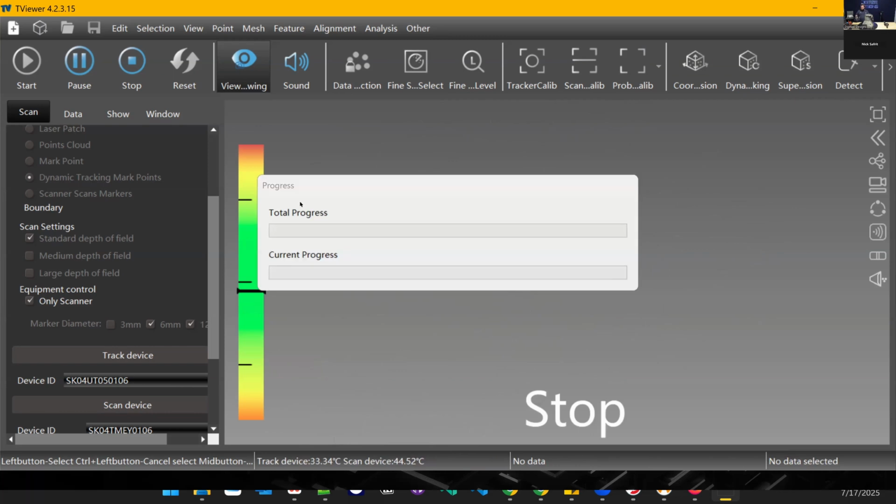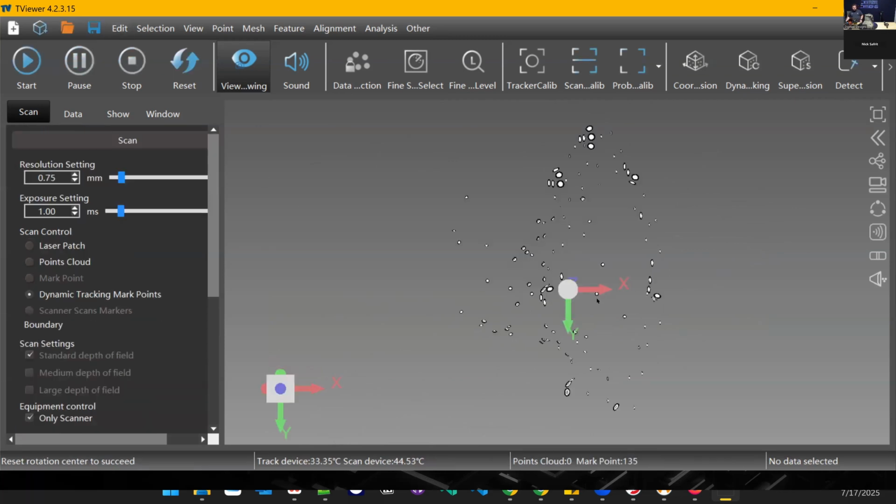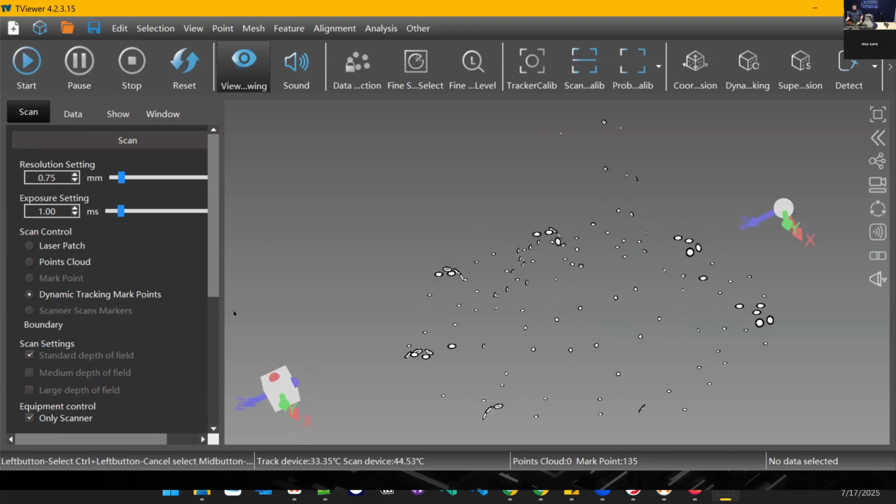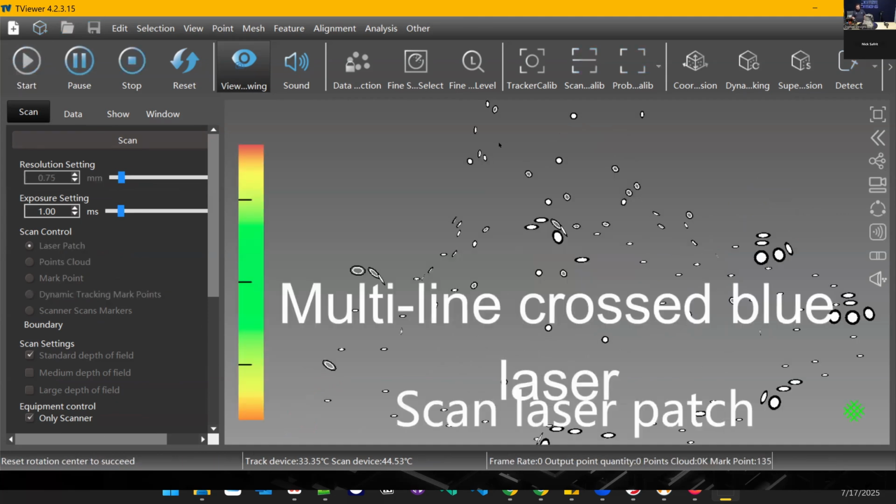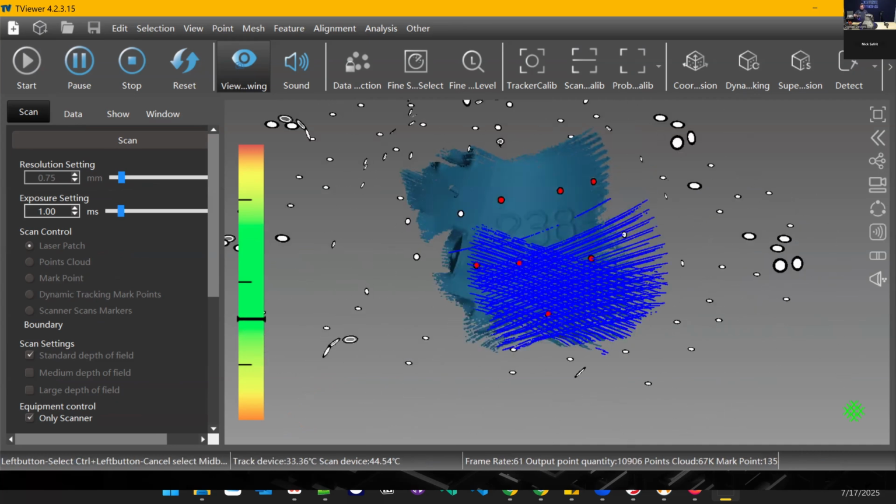So I've acquired those targets. I like to call this a target skeleton. You can kind of see the outline of the turntable and the object. Start laser scanning. Now we're scanning with just the scanner on its own.